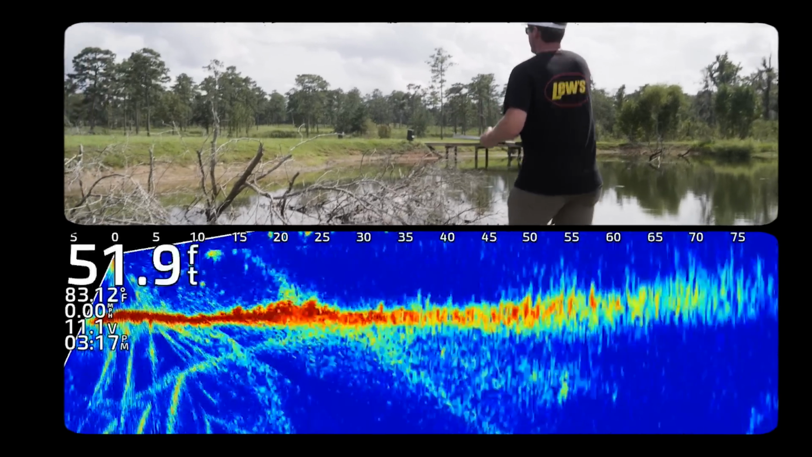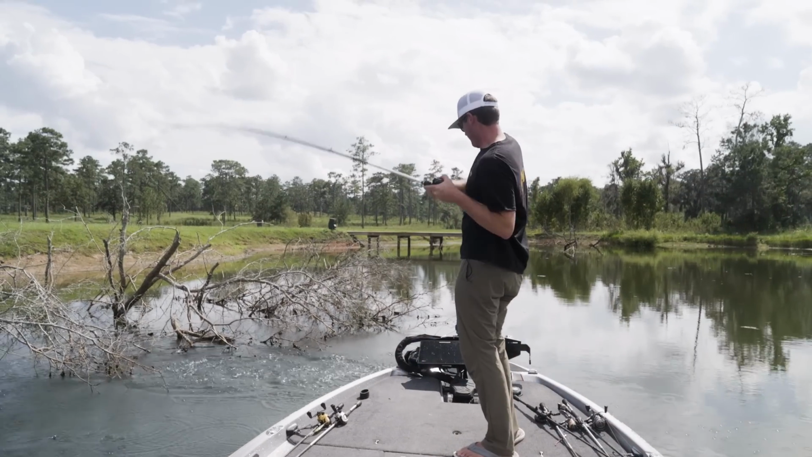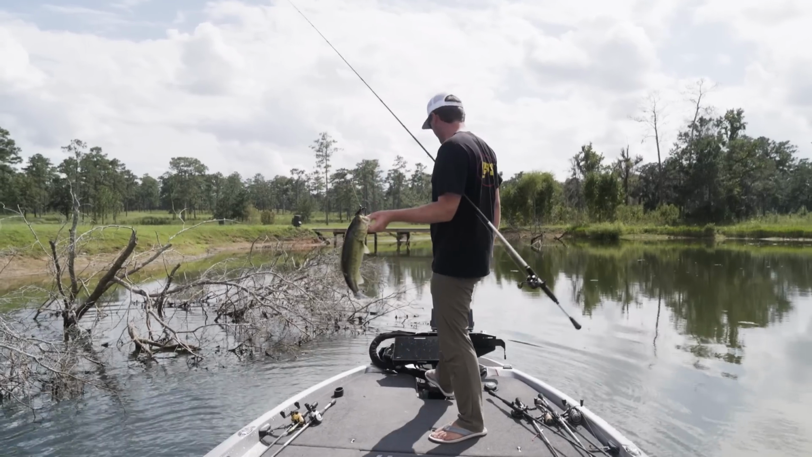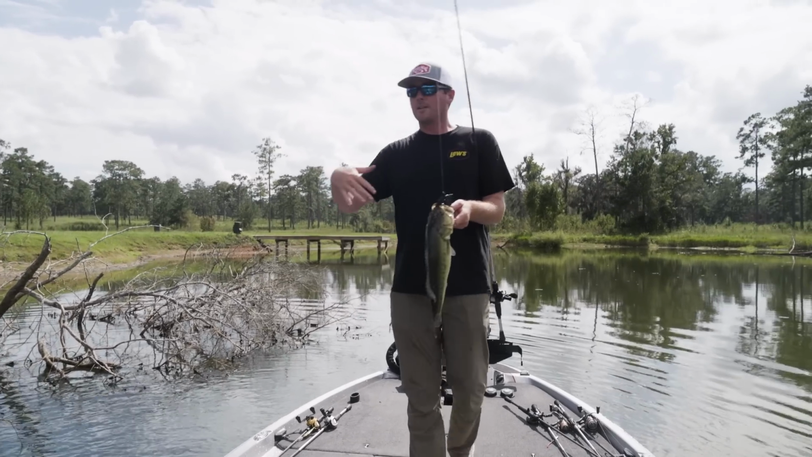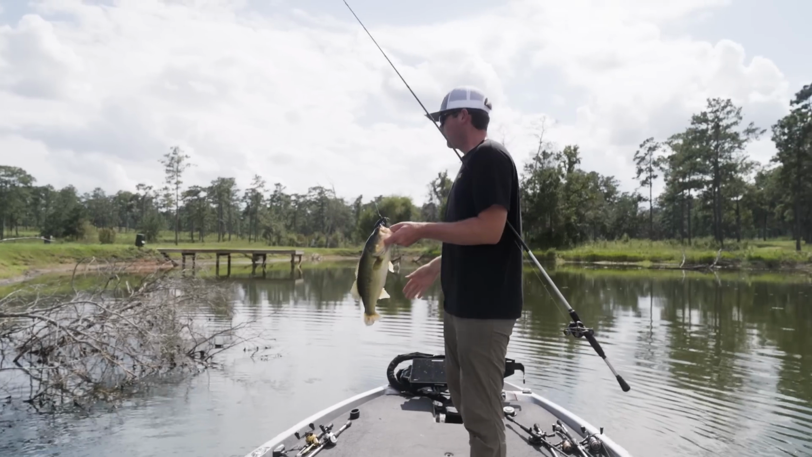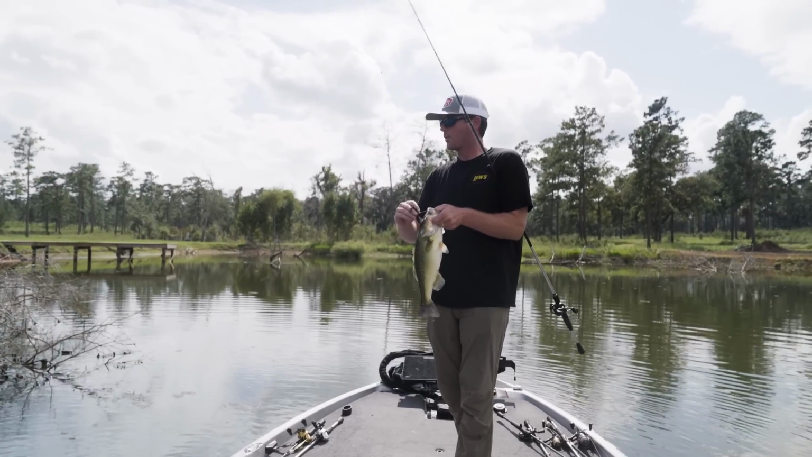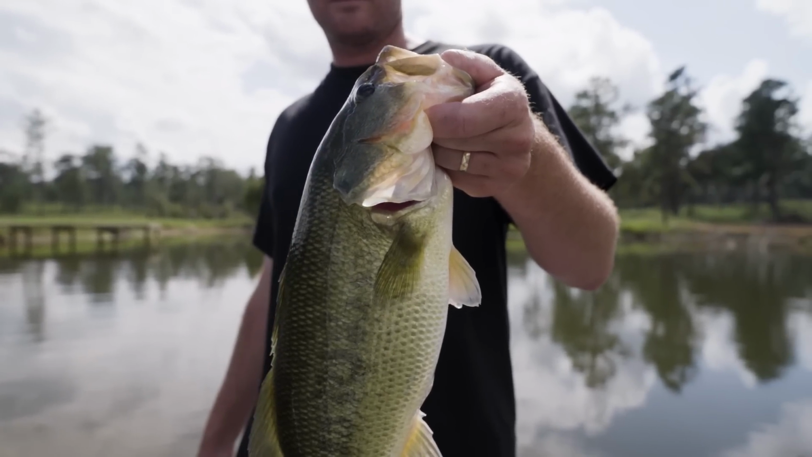I got another one. There we go. Literally as I was just talking, that's another good one. I had this huge tree, and where this tree has fallen over, there's a hole in the ground where the roots have pulled up from the bottom. I saw that on my forward facing, flipped my bait in there, and it went right in that deep hole. It's where all the shade and deeper water is, a lot cooler in that hole for that fish. And that's using the forward facing to break down visual cover.